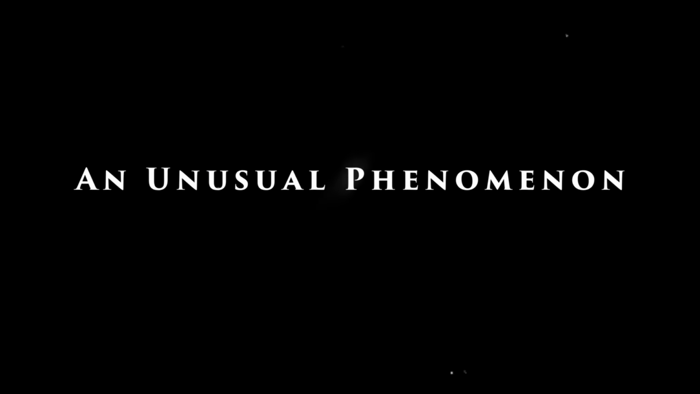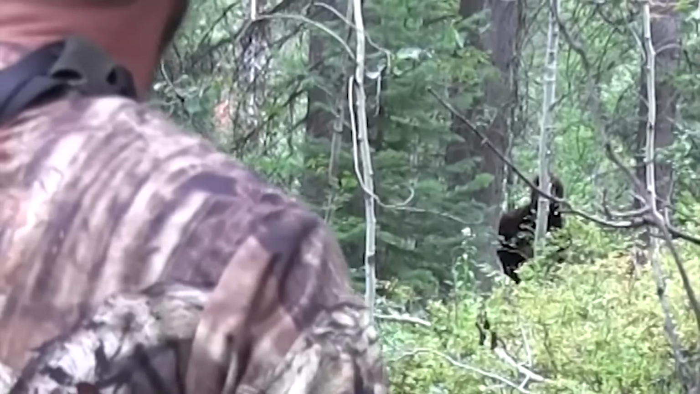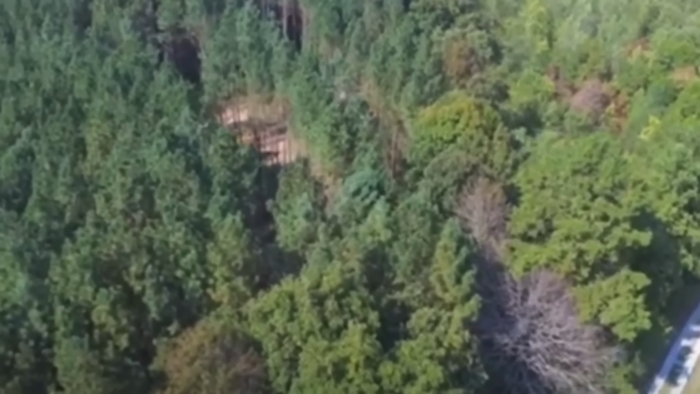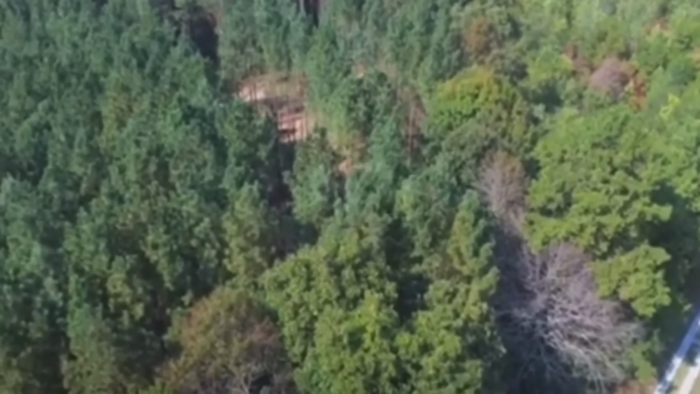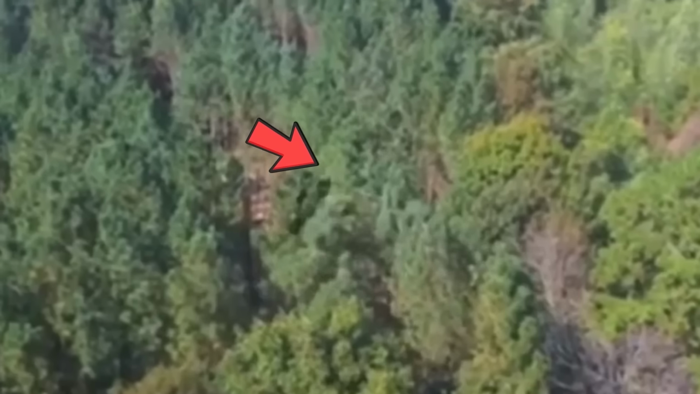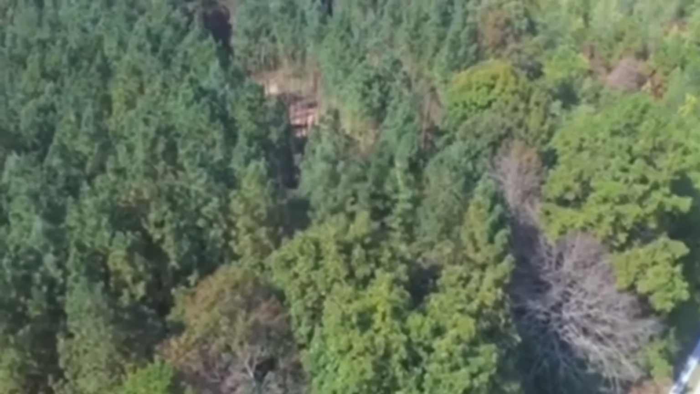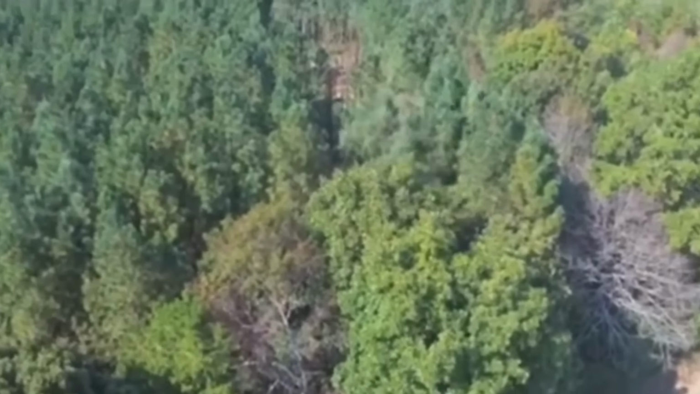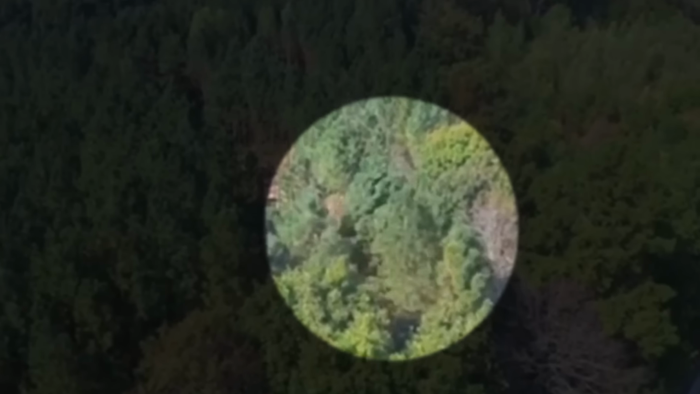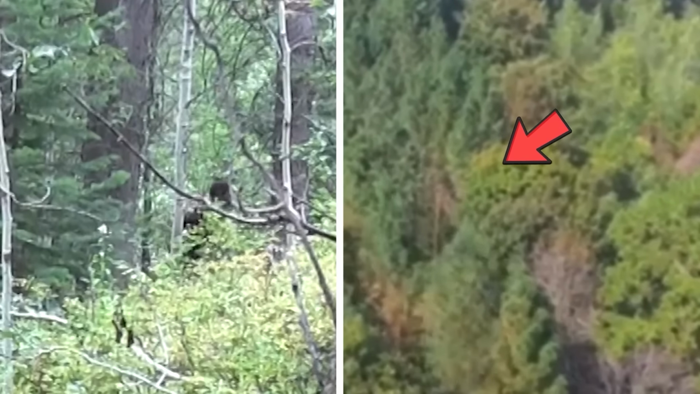An unusual phenomenon. Do you doubt the existence of Bigfoot and other creatures like that? Well, check this out. There's some drone footage that might make you think twice. In the video, you can see some enormous trees shaking like crazy, as if a giant monster is trying to pull them out of the ground. And we're not talking about puny trees. These ones are huge and super tall. No way could a person or machine do something like that. So do you still believe that Bigfoots are just made-up stories?